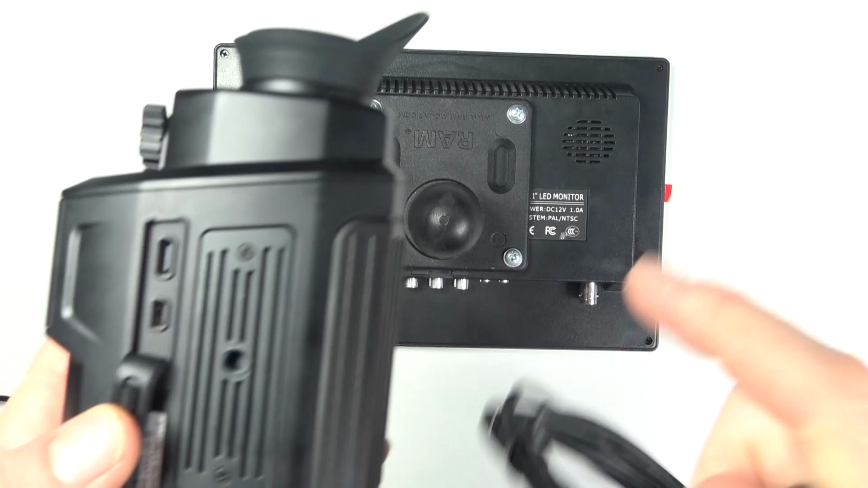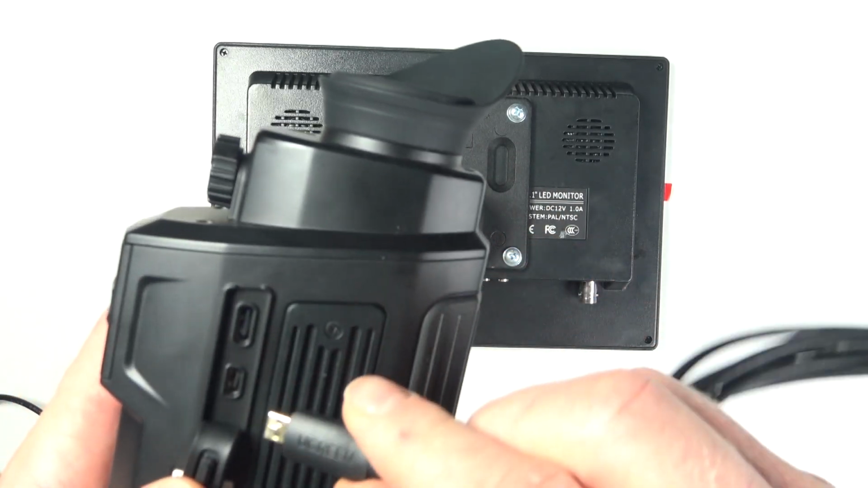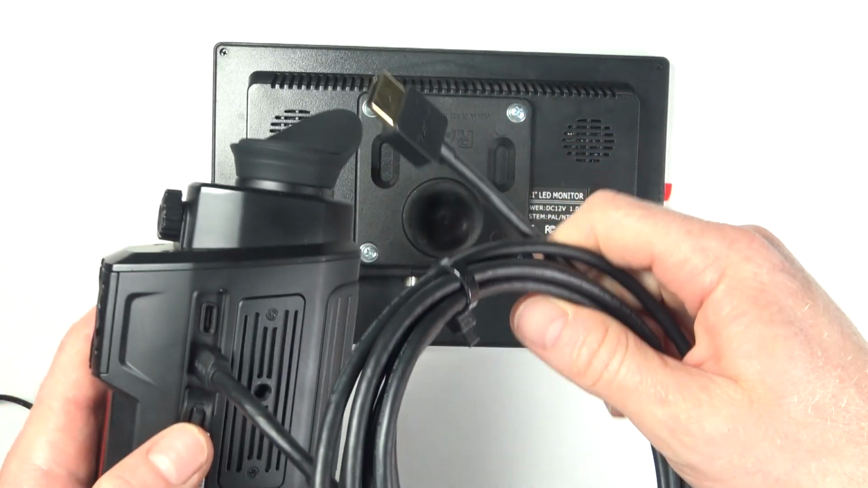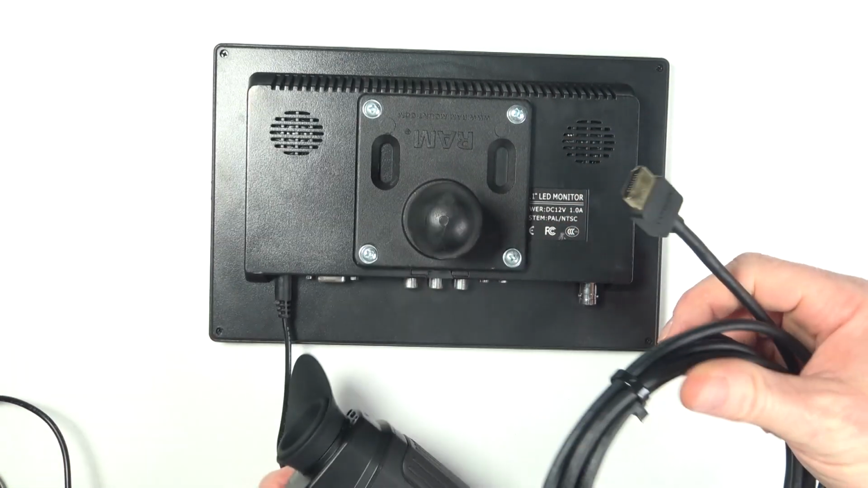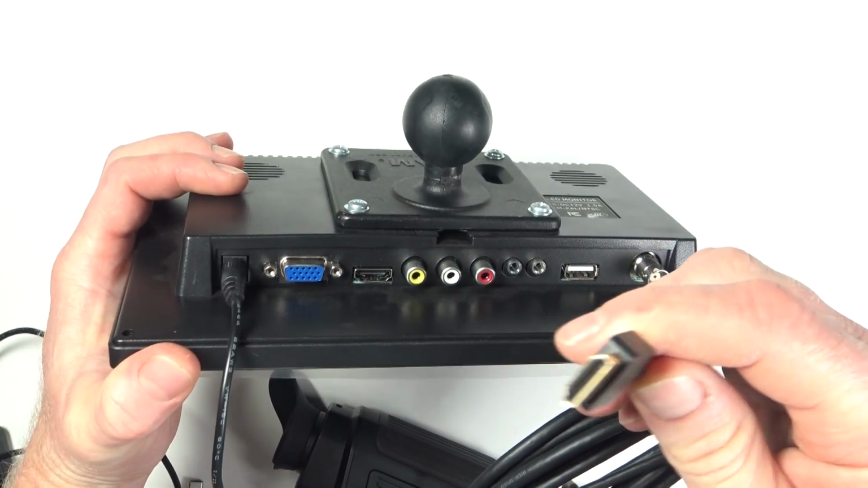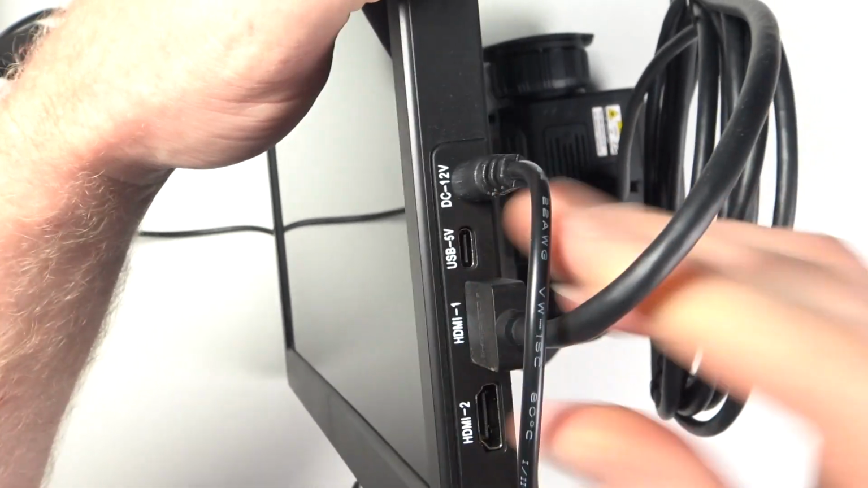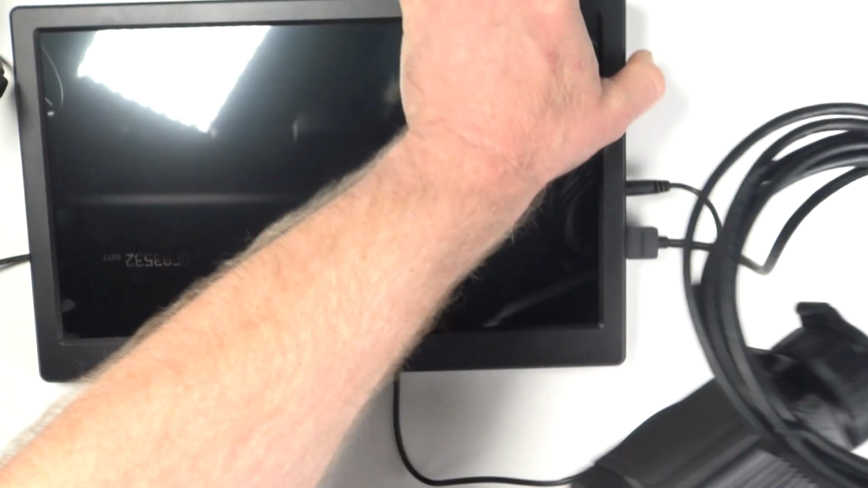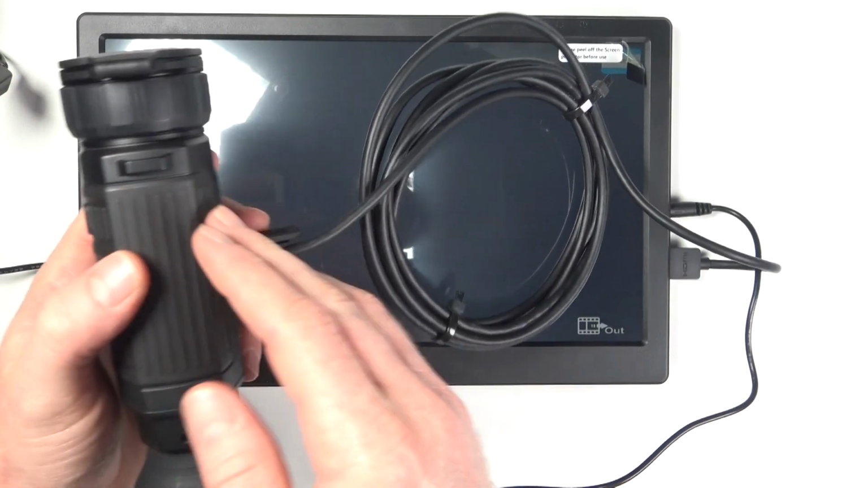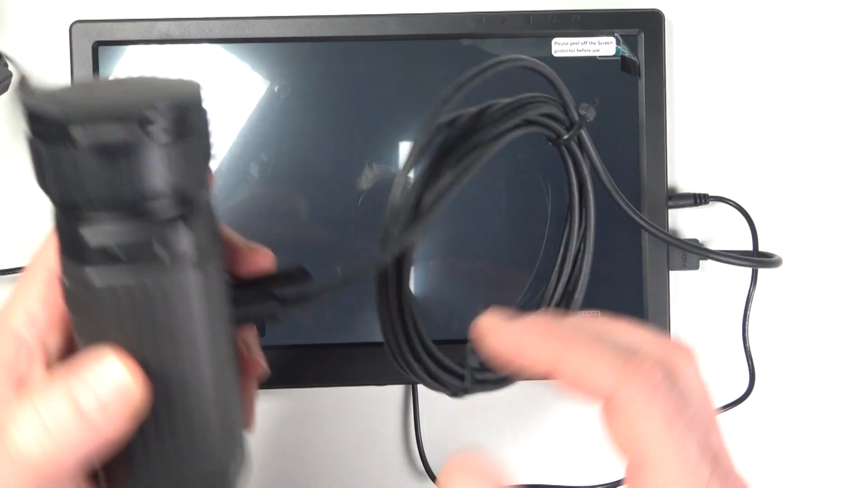Number 2. Some thermals like the Infrared Finder series have a separate video output, usually a HDMI port. This allows you to have a high quality HDMI cable carry the video signal to your monitor, all while powering the thermal using the USB-C port. Keep in mind, I have not been able to see a massive difference in image quality between using HDMI or using the USB-C method. Where we do see some quality differences is in the quality of the monitor used.